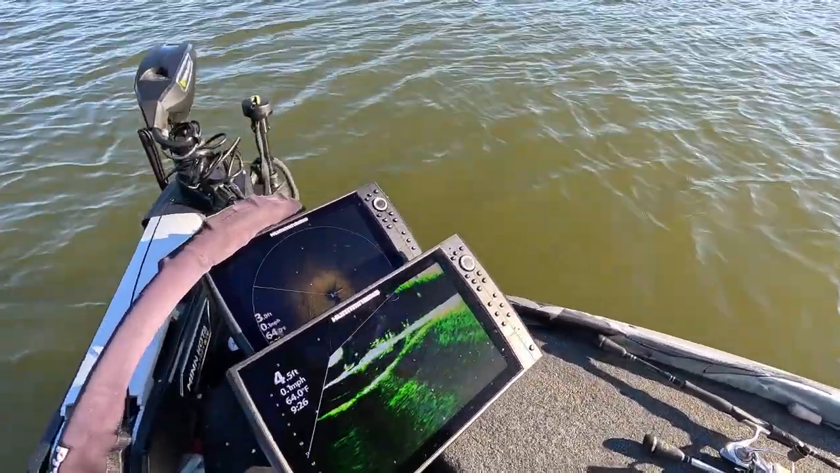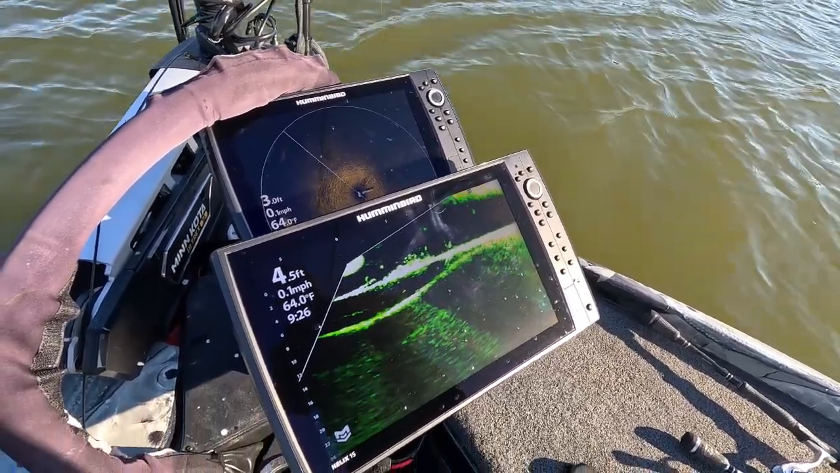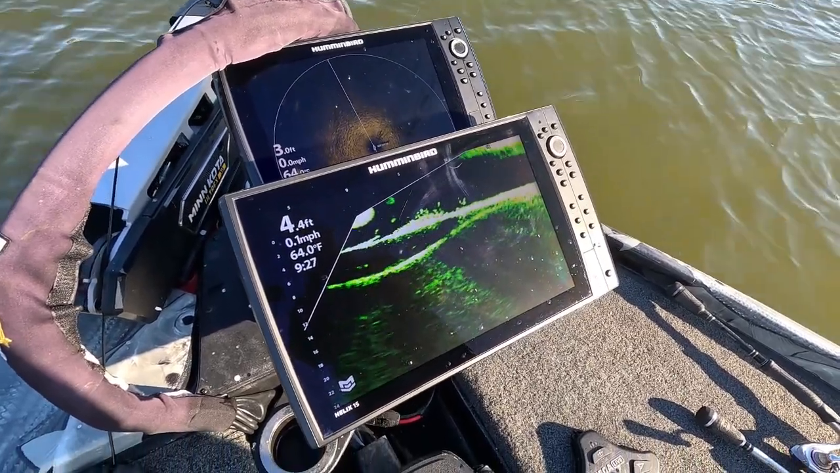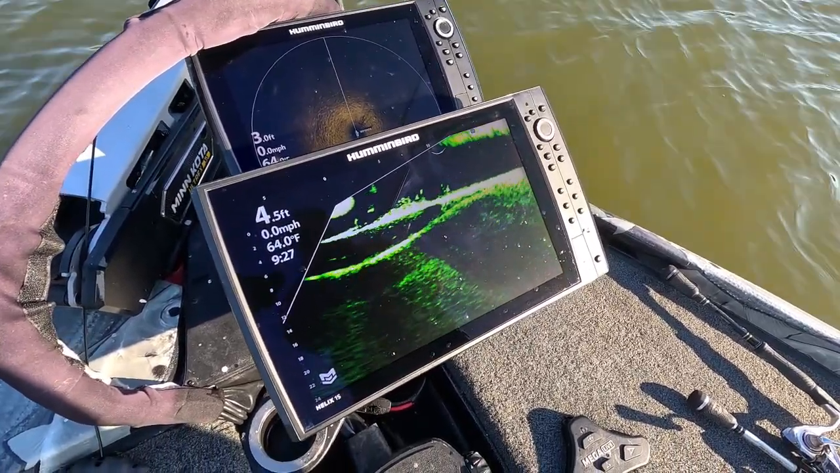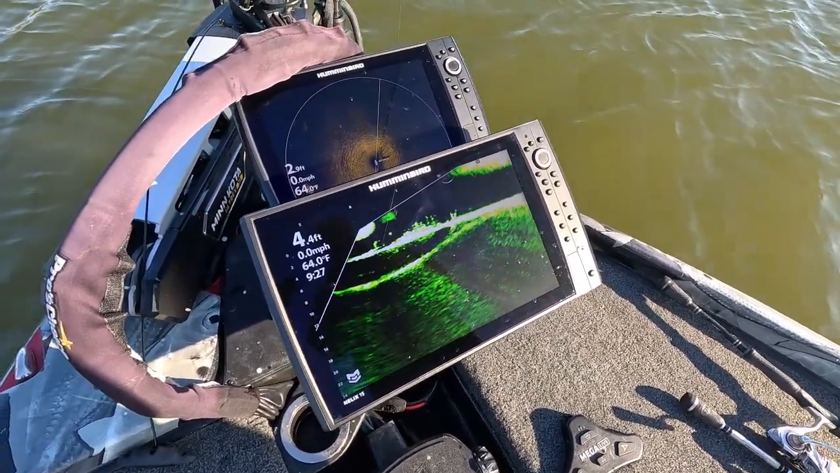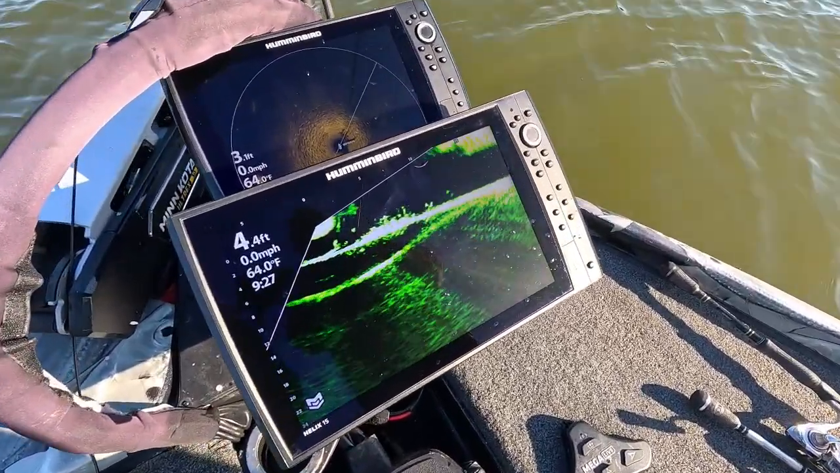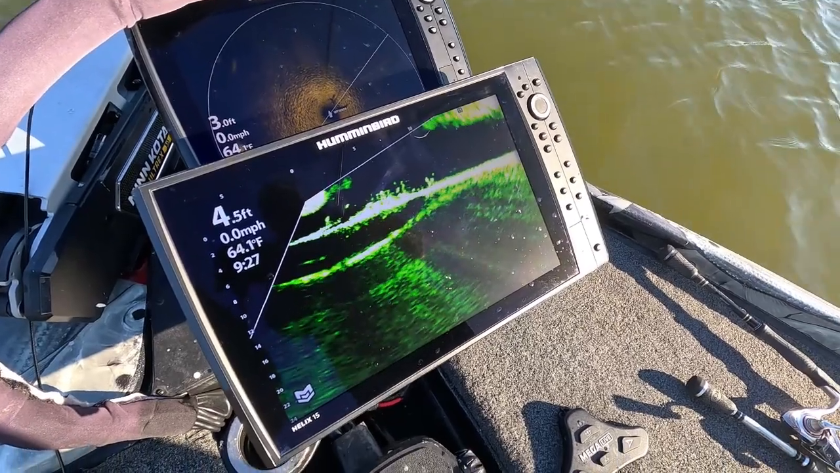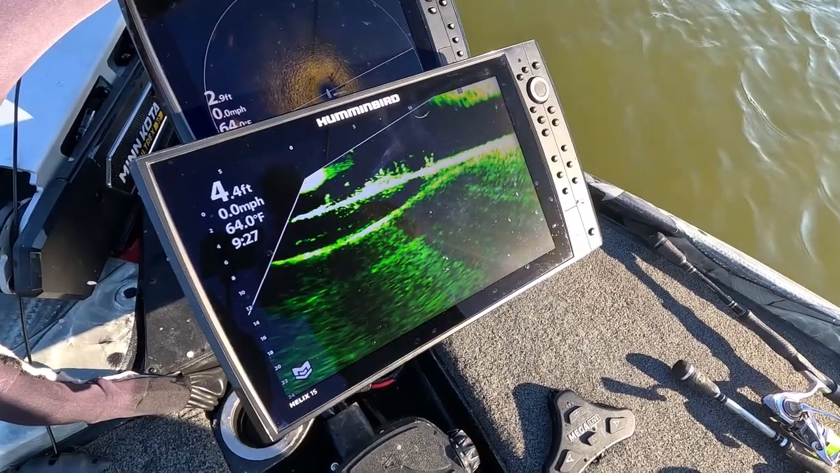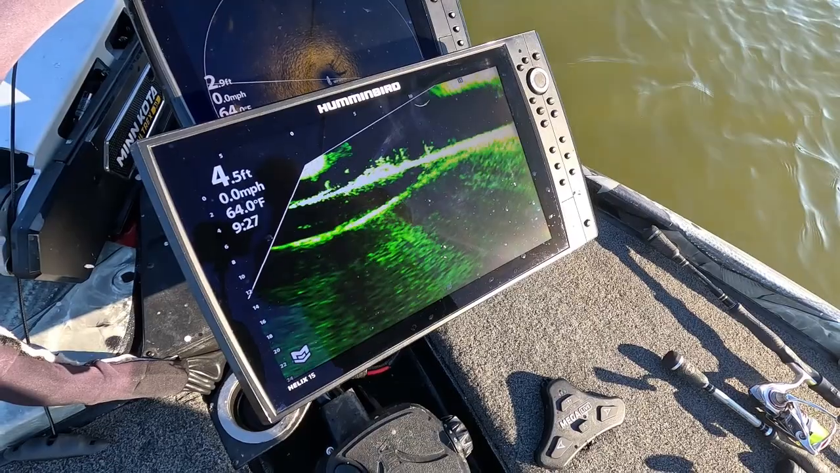There's my jig going on the other side of it. We're working across it now, trying to draw another one. When it gets really close to the transducer, it has to be smack in front of it to see it. We're going to do it again. We're going to draw across it. There's my jig way over there. There it comes. Coming to it now. Right there. I'm in the middle of it. I can just get one of them big boys to come out of there.